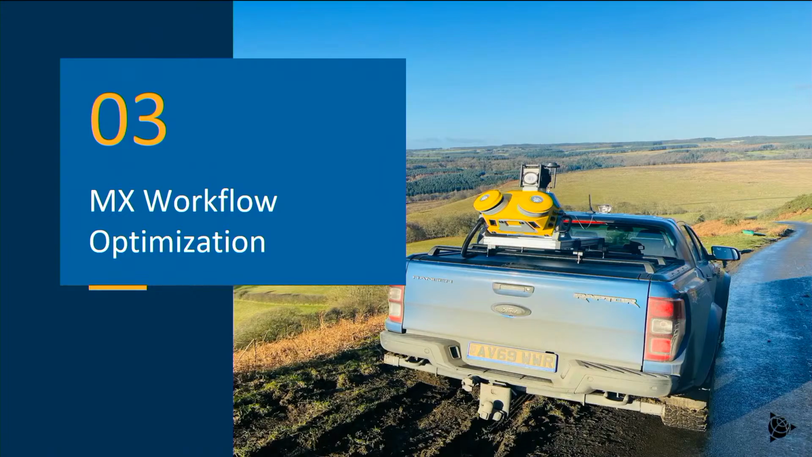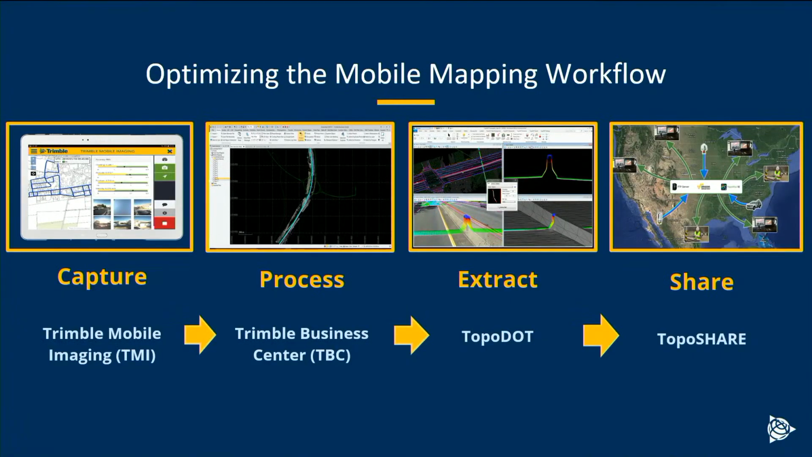Now, for optimizing the workflow here, this changes depending on the user and the application. But for the most part, I'd say most of our customers are doing this workflow here, where they are using TMI in the field to capture the data. And we have all types of real-time performance metrics so you can make sure you're capturing the data you need. We're doing our processing in Trimble Business Center, TBC. And by processing, I mean point cloud generation, registration down to control, registration cloud to cloud, maybe some classification, but at that point, people are usually kicking it right out into TopoDOT to do their extraction. And then TopoShare is now a tool that's been developing more and more as well. It's a great sharing platform too.